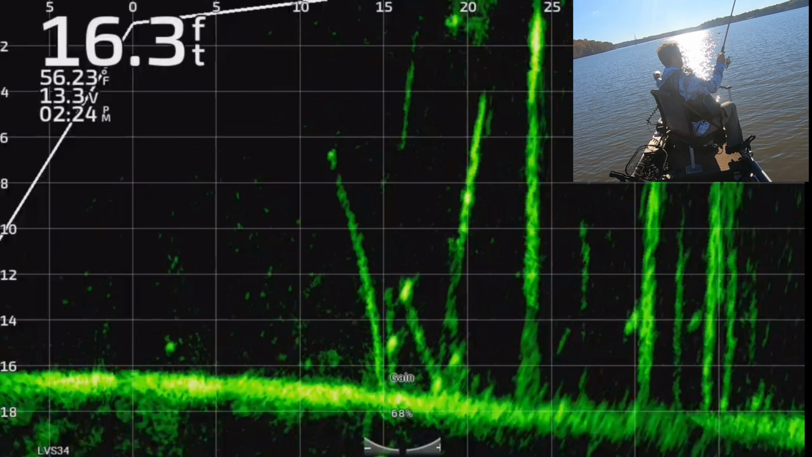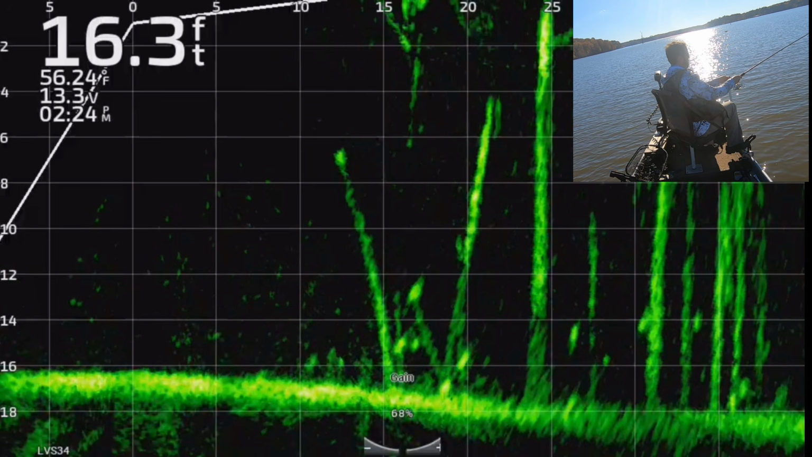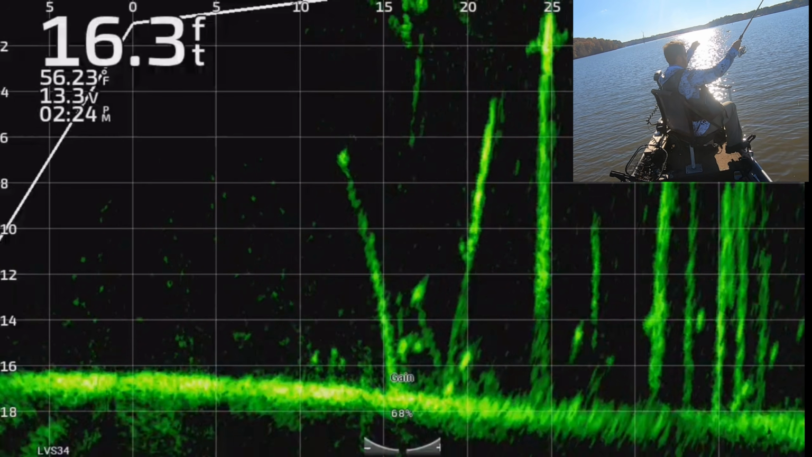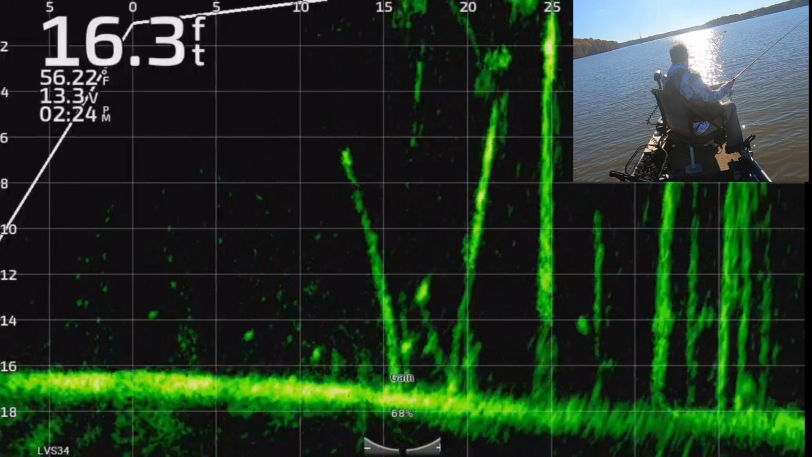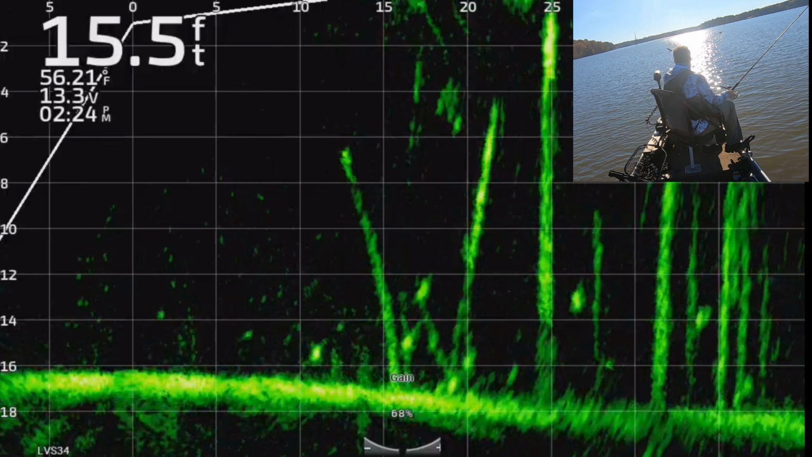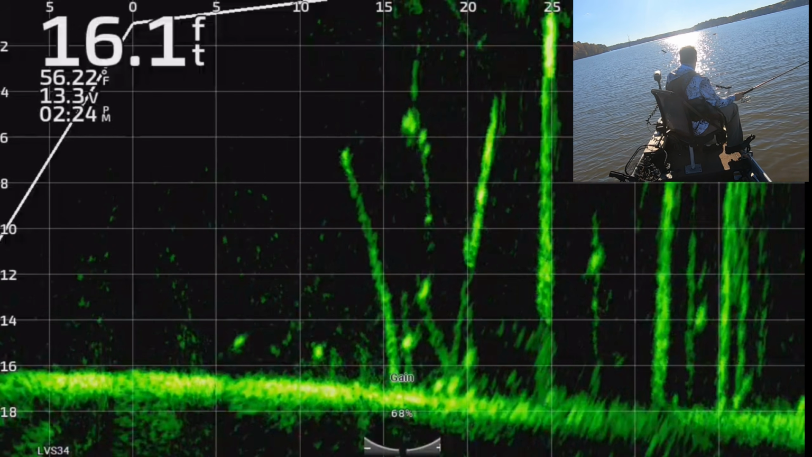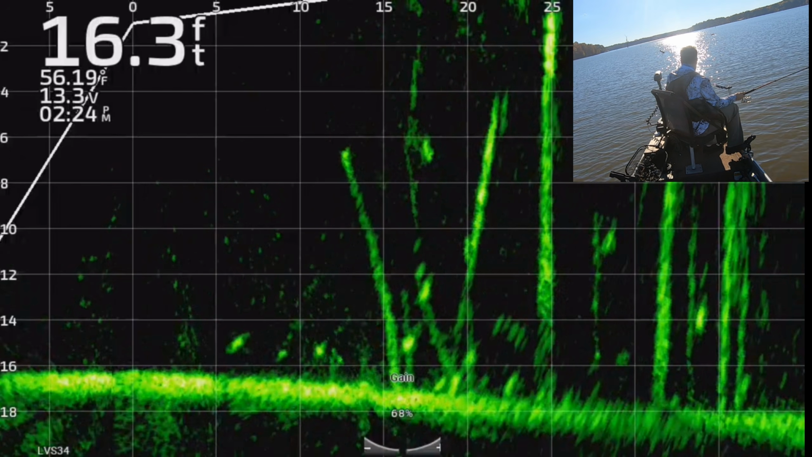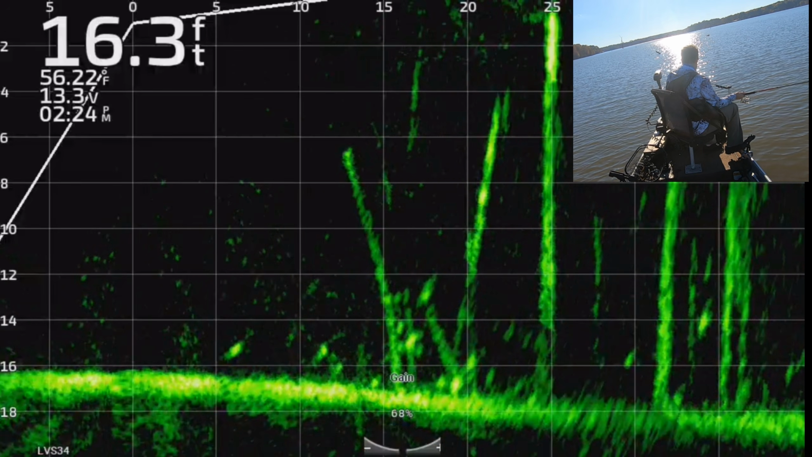But what you'll wind up seeing a lot of times on here is they'll chase it, look at it, and then turn away from it. If you see that happen consistently, that's when it's time to change your color or change the profile of your jig. So if you're using a 2-inch or a 2.5 inch, something bigger, try something smaller, or vice versa. If you're using something small, try something bigger.